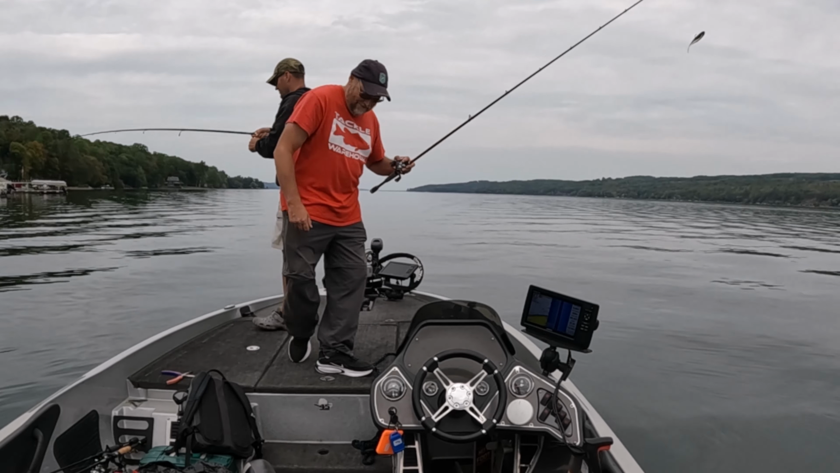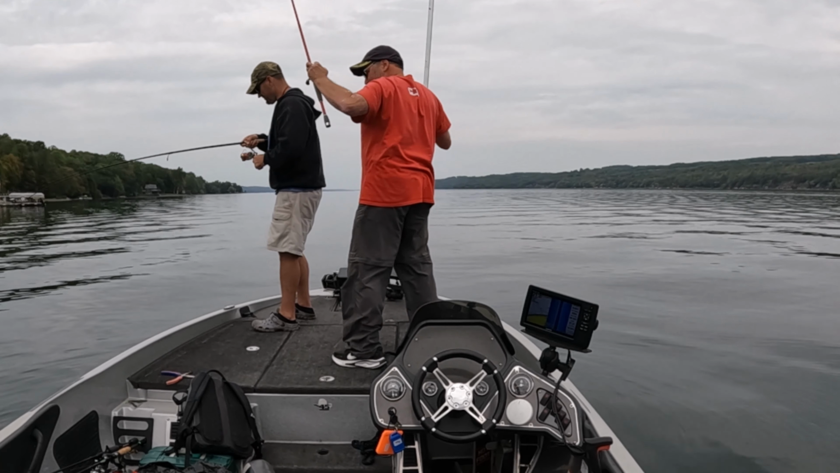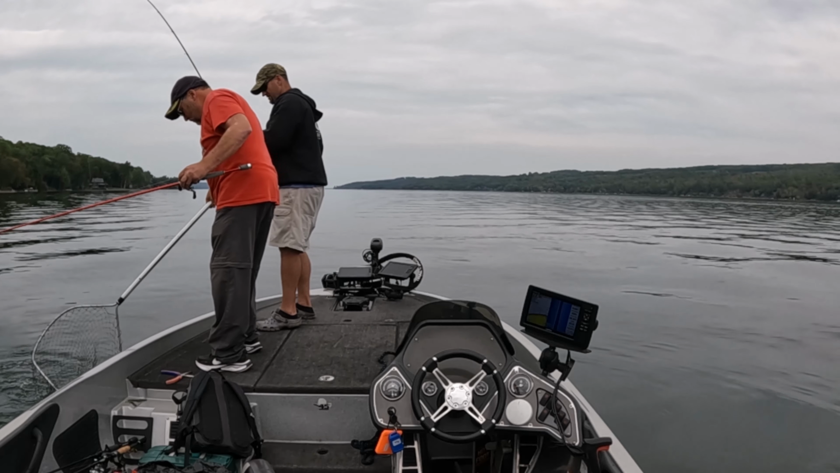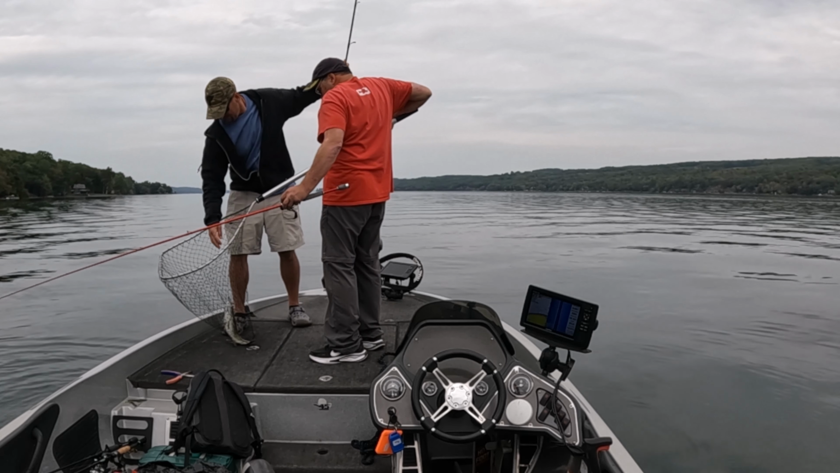One of the baits that seemed to work was just a natural swim bait. Another one that worked well for me was the Z-Man graph shad, and if the fish were closer to the bottom, then a drop shot worked very well as well.